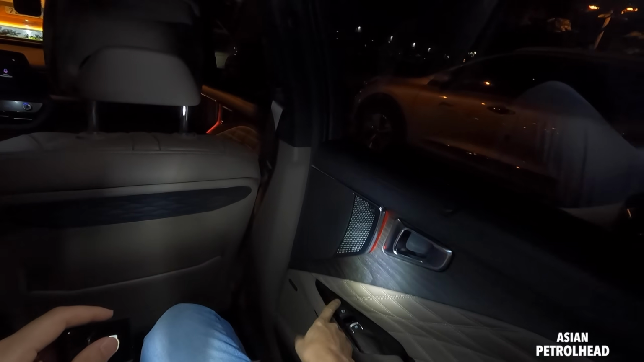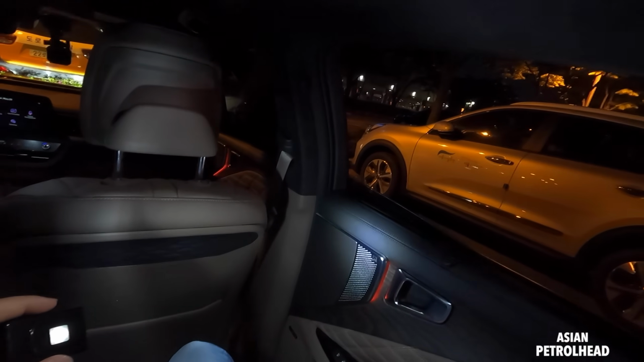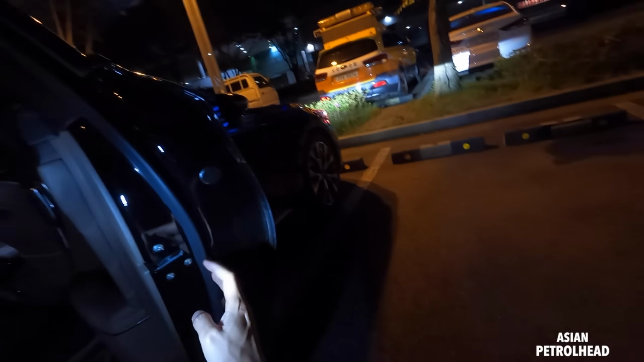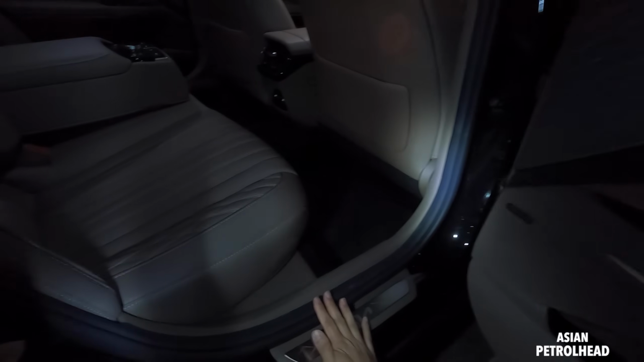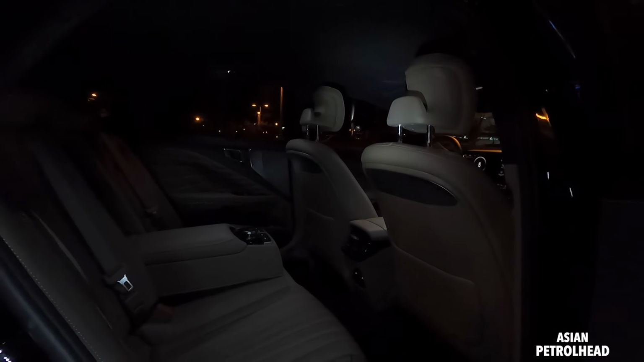3-stage heated and ventilation seats. Double laminated windows even for the second row passengers. Does not go all the way, but almost all the way. It's a very nicely isolated car because here I use triple seals. If you see 1, 2, 3. I'm going to show you pretty soon while driving, but it's quite nicely isolated. Okay, so this is what it looks like from the rear.